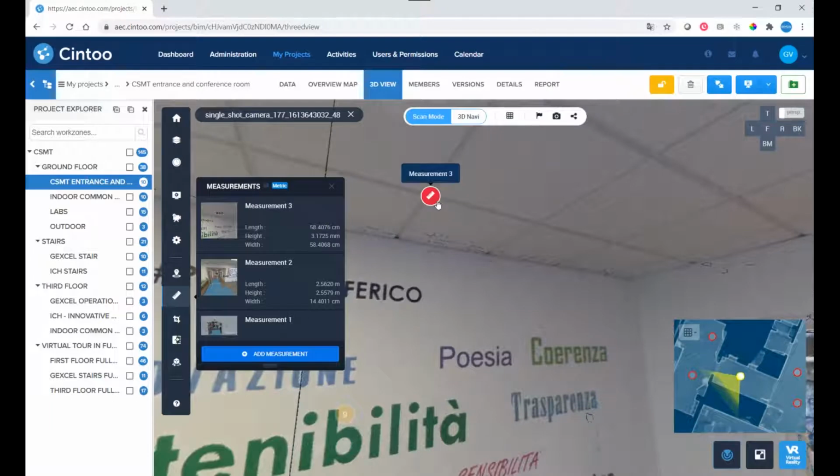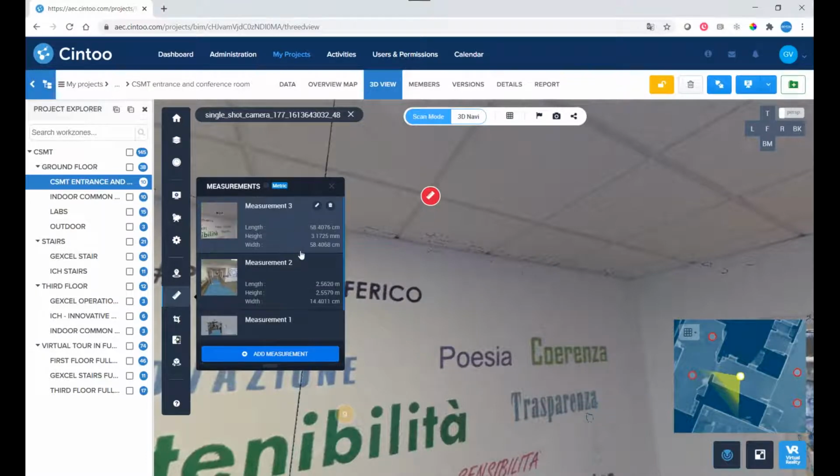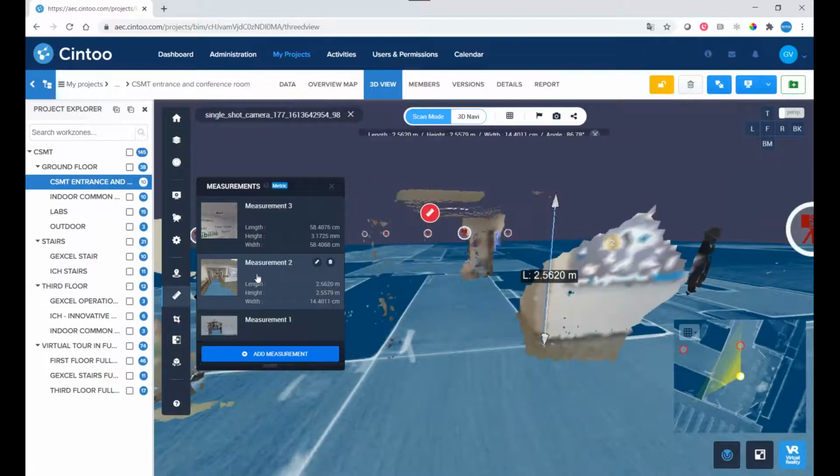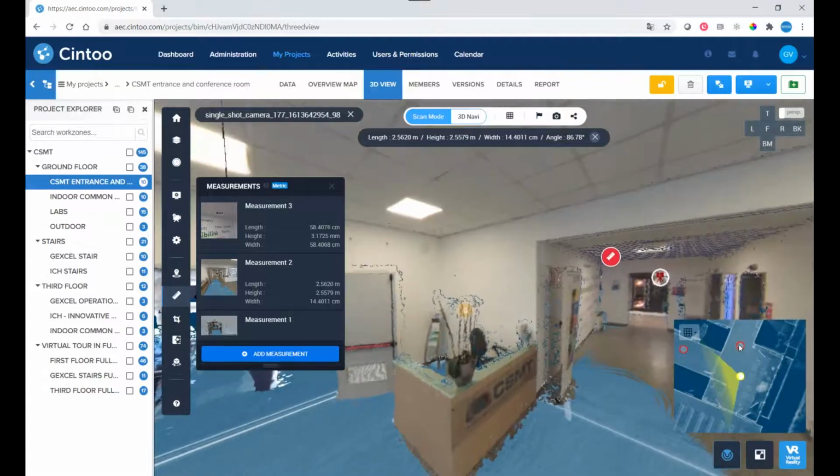I can save my measurement, like here, and automatically the platform saves and adds an icon, a little meters icon, in the dimension that I have taken. All the dimensions, sorry, that I have taken are listed. So, for example, I can jump to another one, like I have done here, something like this.